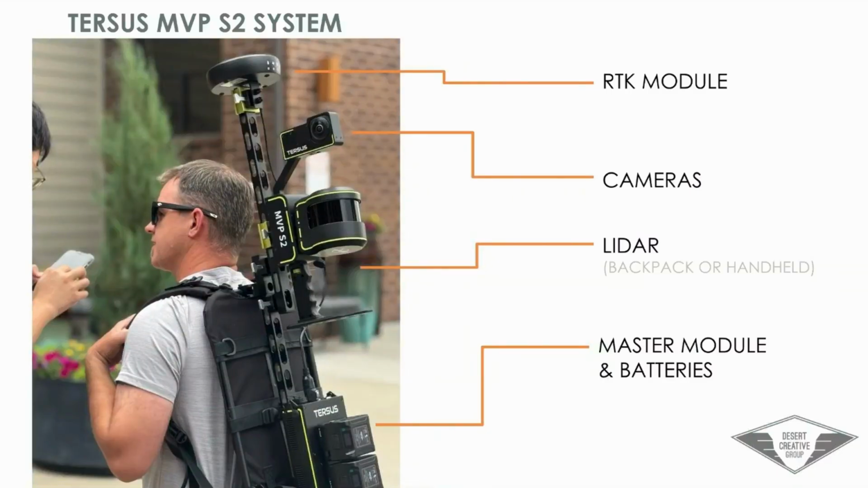So with that being said, this unit, like I said, does have an RTK module. And so it has the antenna on top. This does support N-trip, and this is included with the unit. You also have the cameras that are built into it with a 1-inch sensor. The 1-inch sensor does pick up a lot of light, even in challenging environments. The LiDAR sensor itself, as you can see, is down below that, and that spins and rotates. So it's rotating as you're capturing.